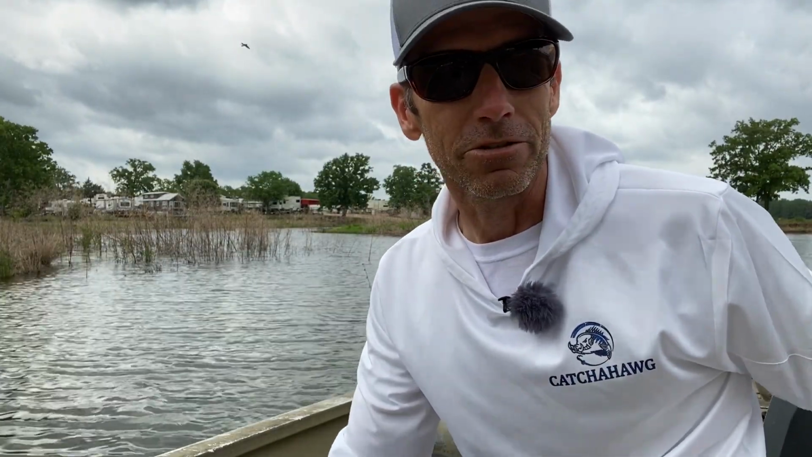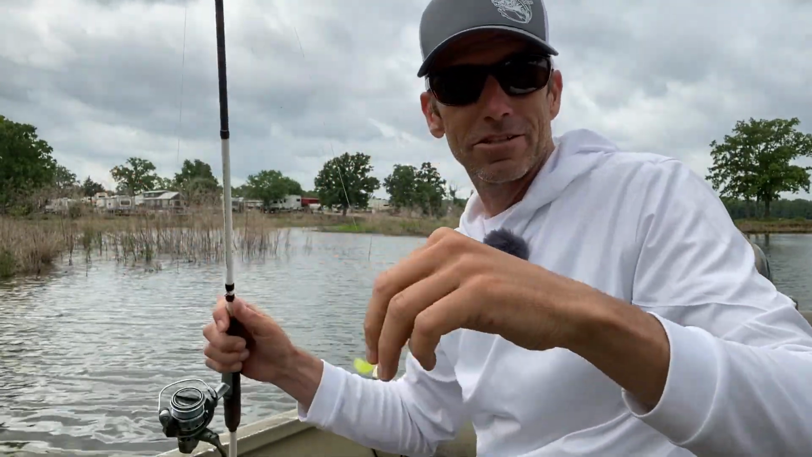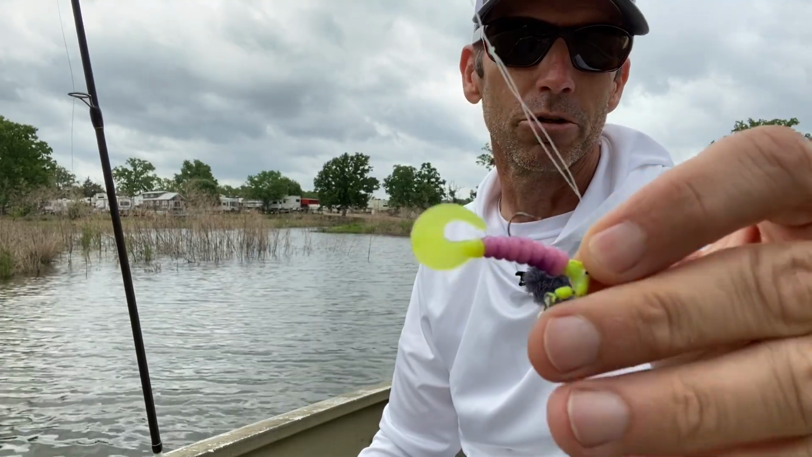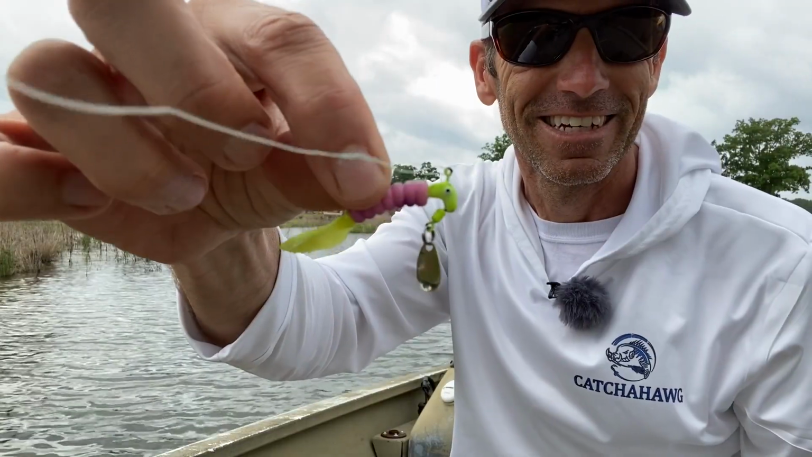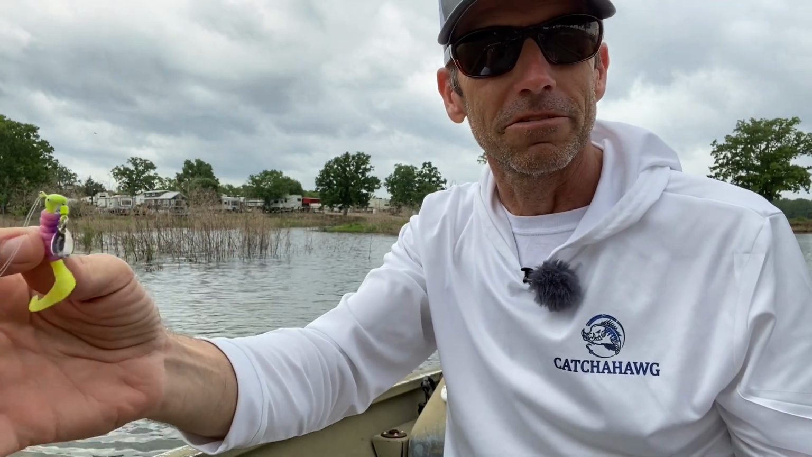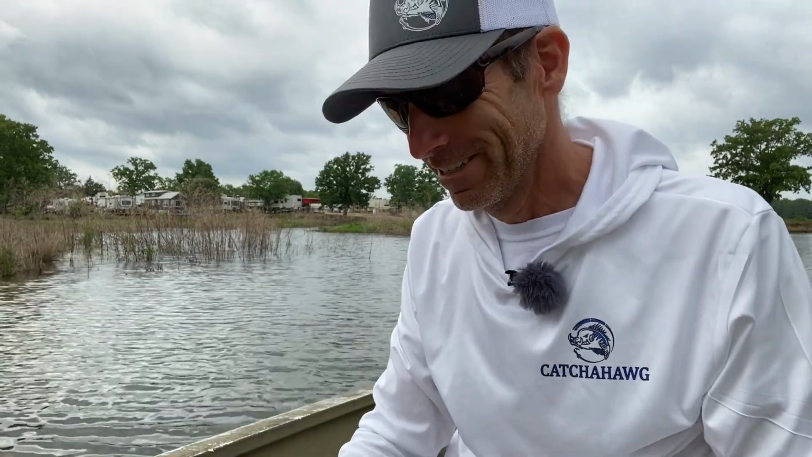Hey y'all, if you're out there fishing this spring and things get tough, don't be afraid to just take off down the bank with a beetle spin or something like this little horsey head bait right here. Some people call it a road runner. I've always called it a horsey head because it kind of looks like a horse's head. But don't be afraid to go down the banks and just casting these things. I think with these electronics, we tend to forget how to fish, instead of just going down the bank and fishing. So don't be afraid to do that.